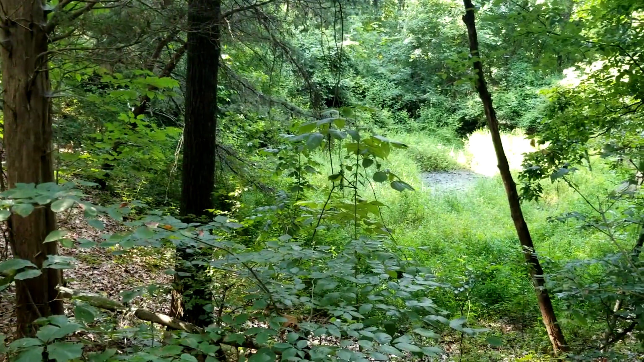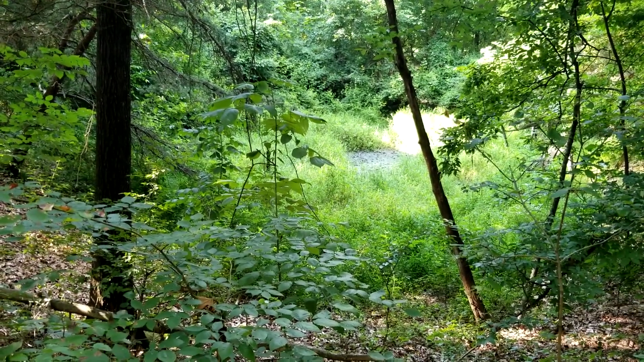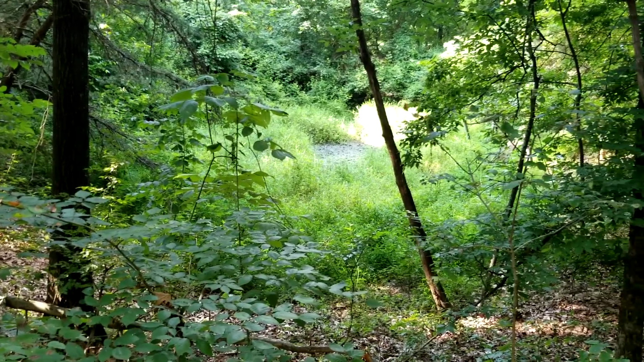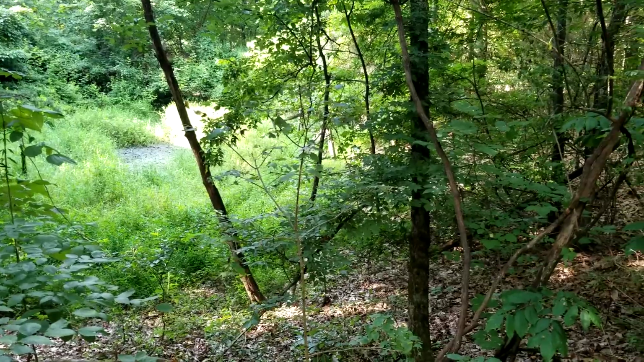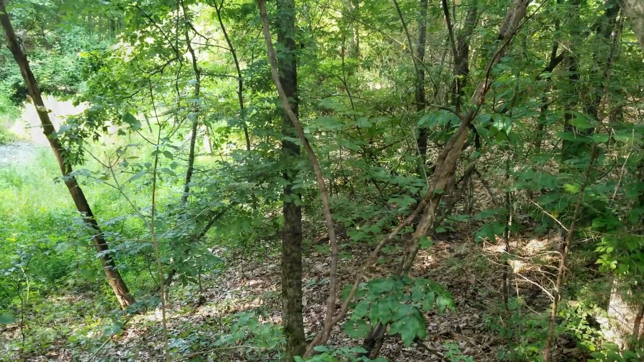You can see the old pond here. It's just about a mud hole. The weeds just took it over and the water's drying up quick. So relax. Let's see how the little animals is doing in this heat. Let's get started.